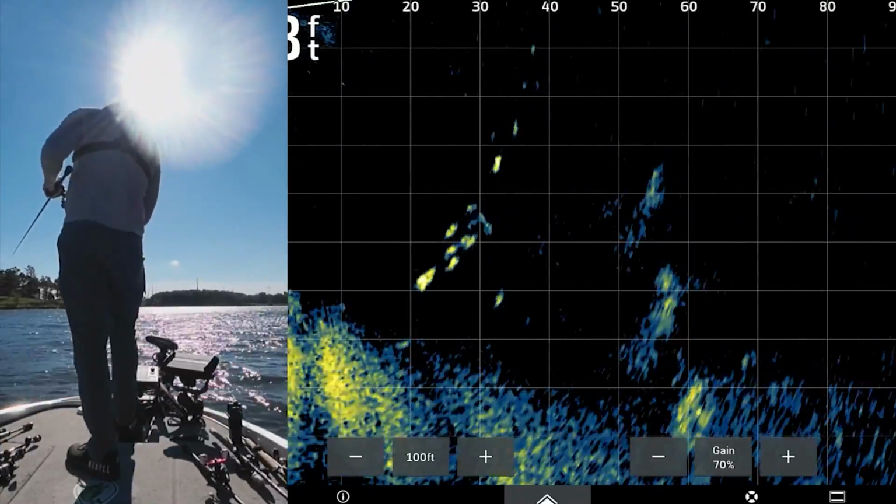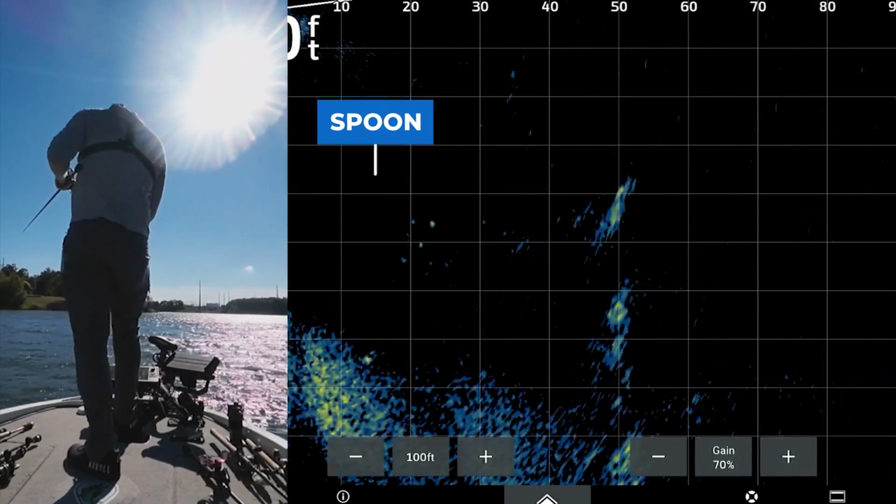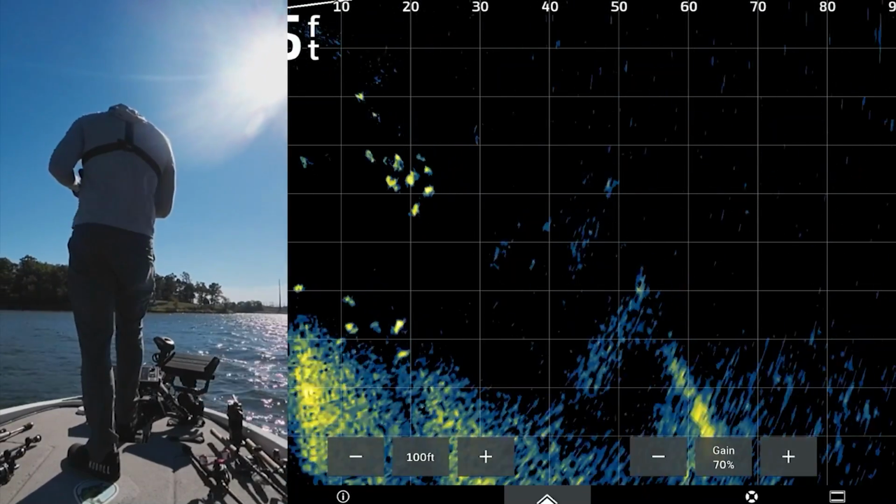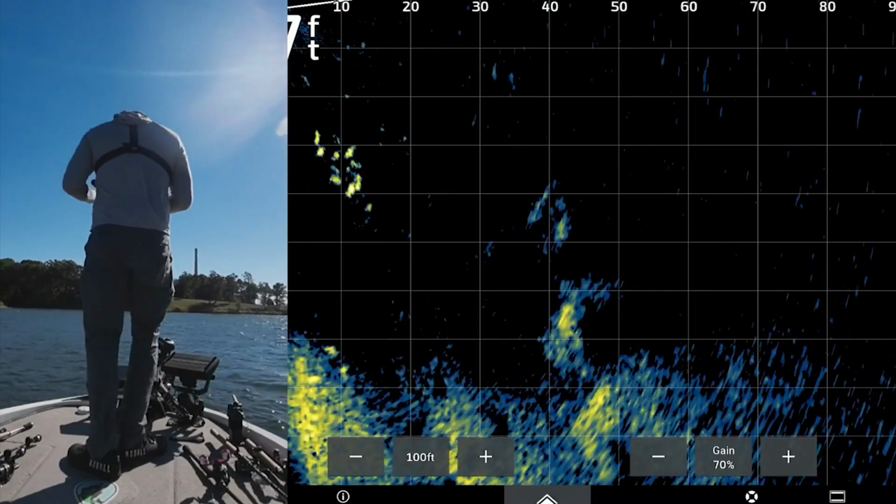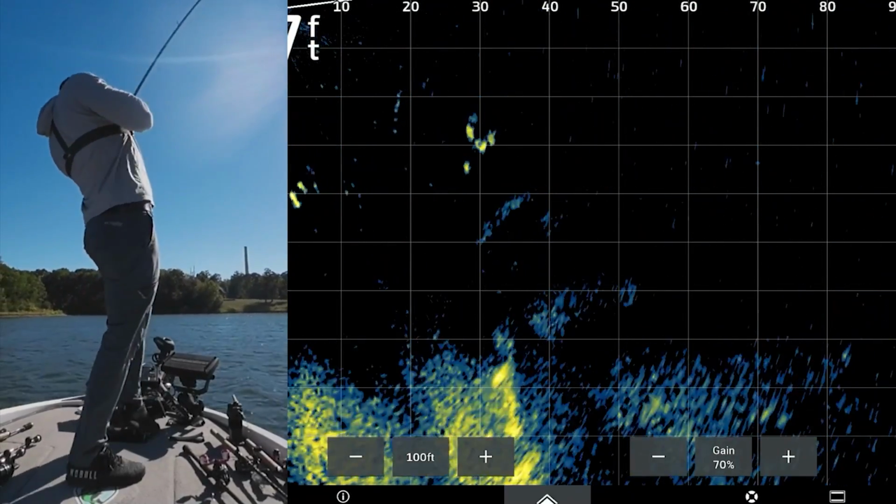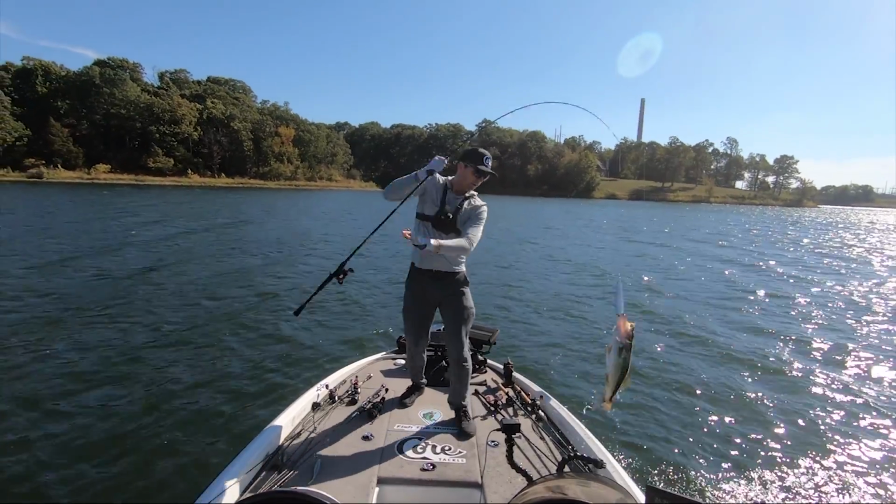Come on, fish. Eat it. Eat it. Eat it. Come on, fish. I think he wants it, I know it. Got him. There we go. Freaking big again. Oh, there we go.